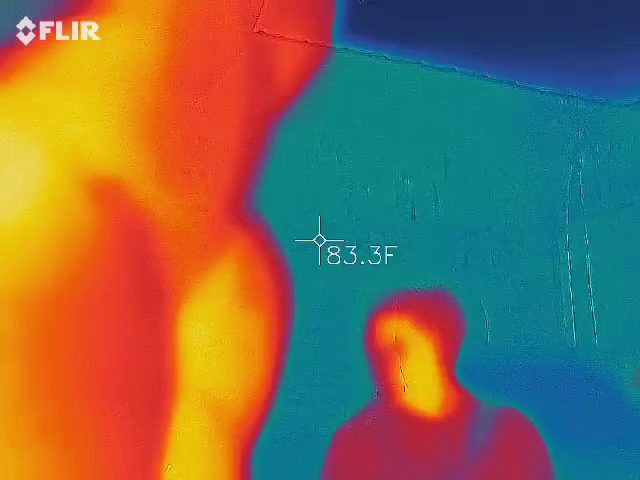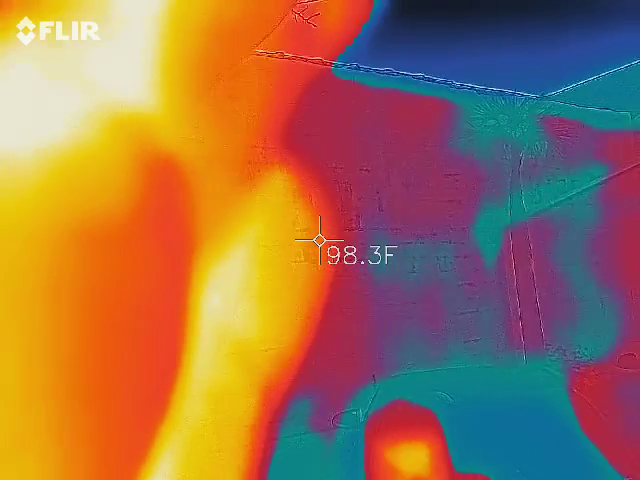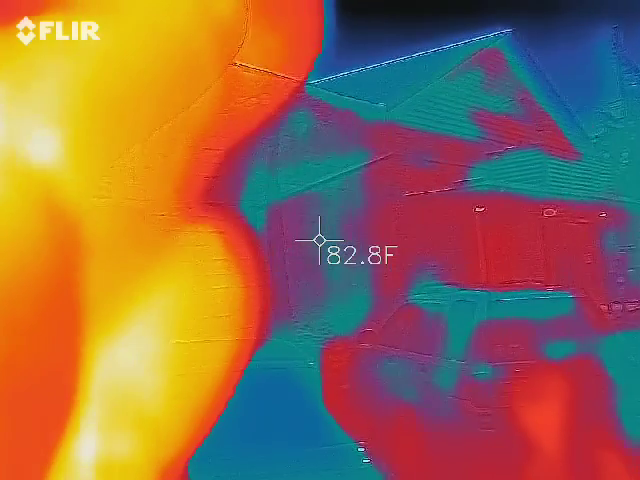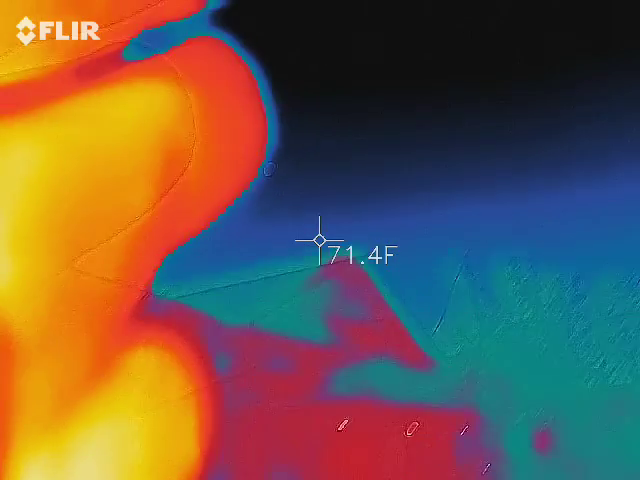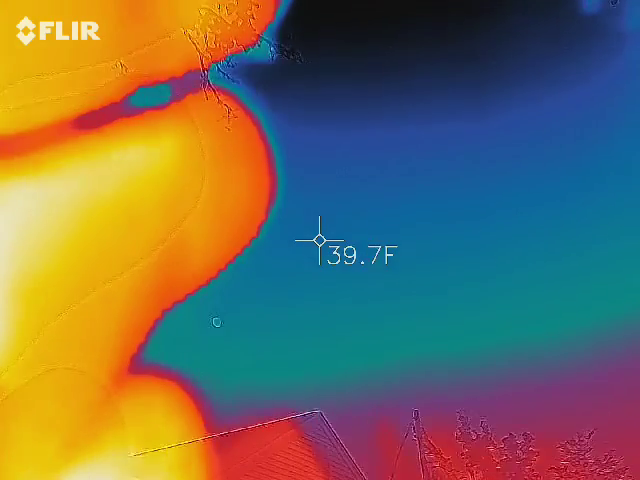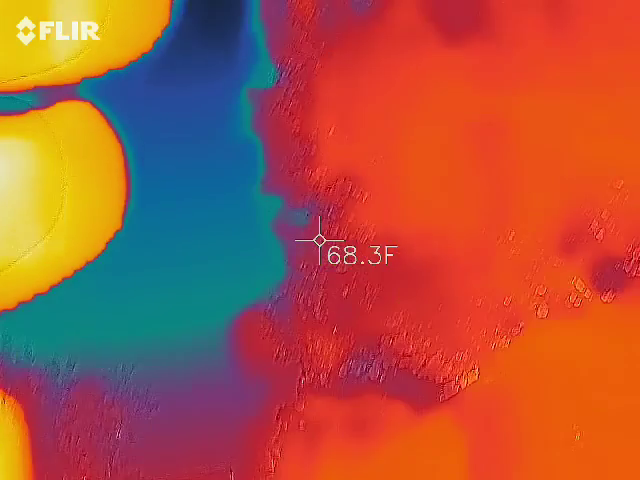Alright, let me give you the skinny of what's actually happening here. You guys are going to hear lots of helicopters tonight because apparently they're doing another protest near Marion Square again, which is about 2 blocks that way. Let's see what else we have. That's pretty good. We're going to see if we can get something stronger.